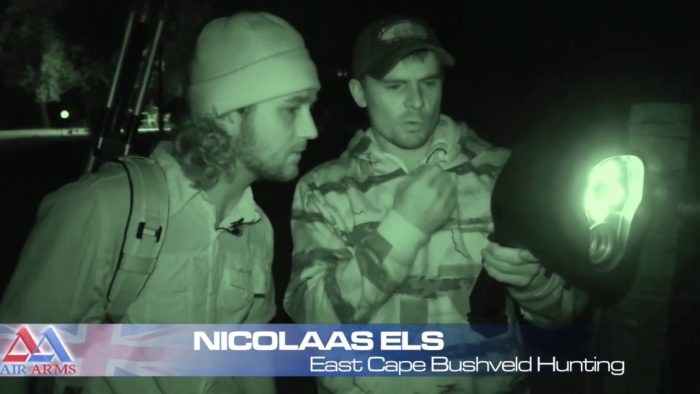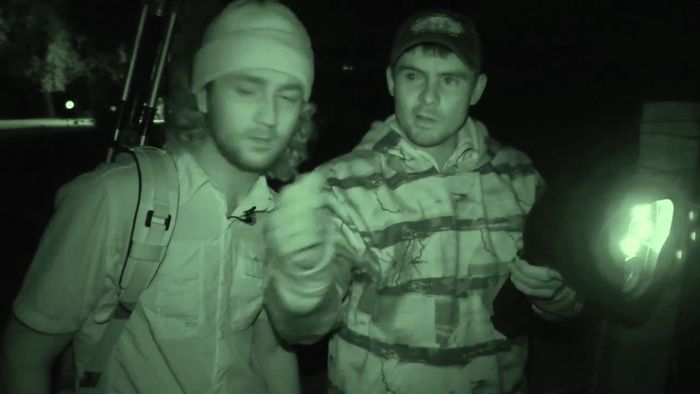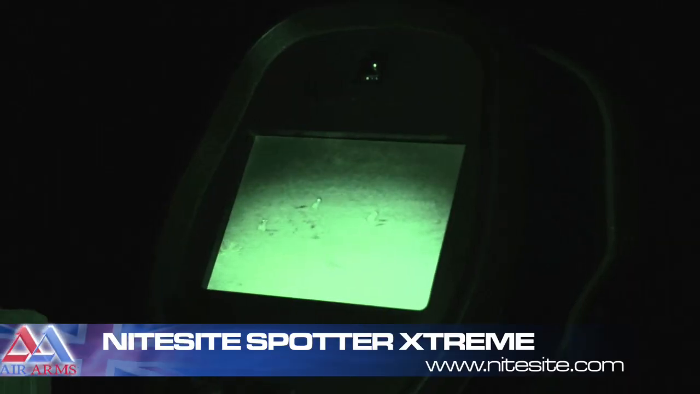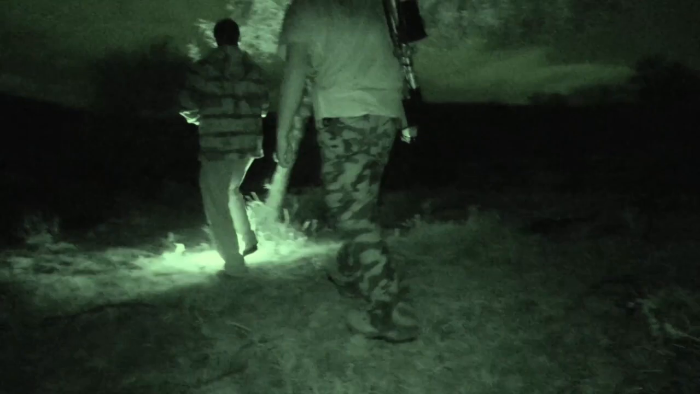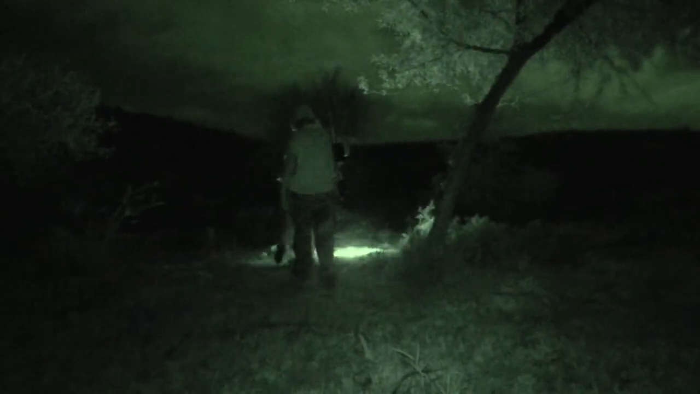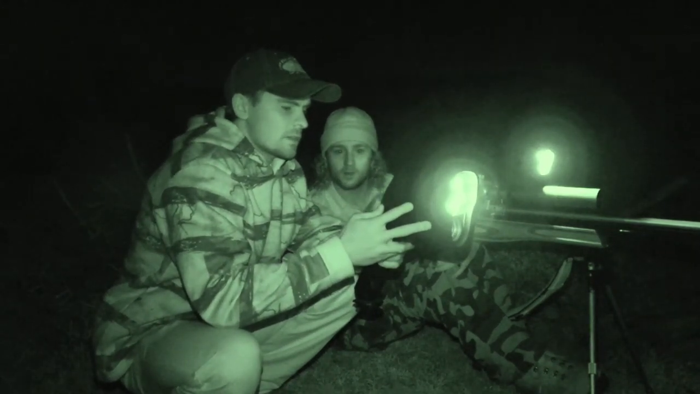I think if we move around to the right through this brush here, then we can try and stalk up from their sides. Yeah. And see if we can get within 50 meters of them. We just need to stay in the trees, just for a bit of cover. We have a long way to stalk, but Ekho knows this farm like the back of his hand, and we get ourselves within range. Oh, there's a spring hare.